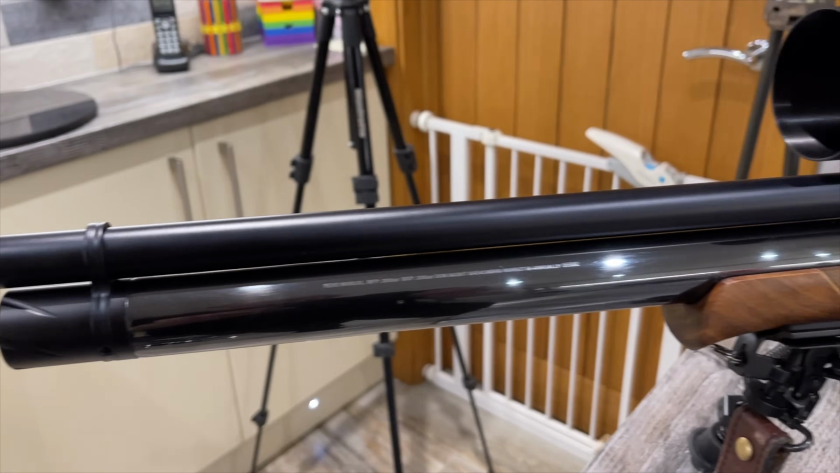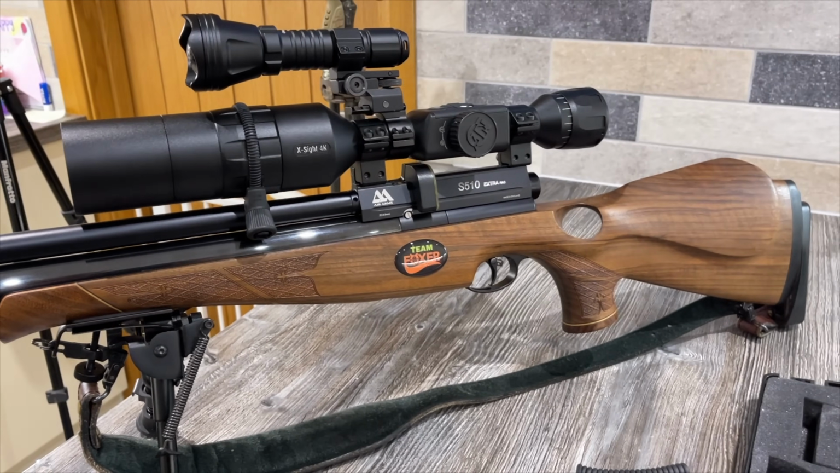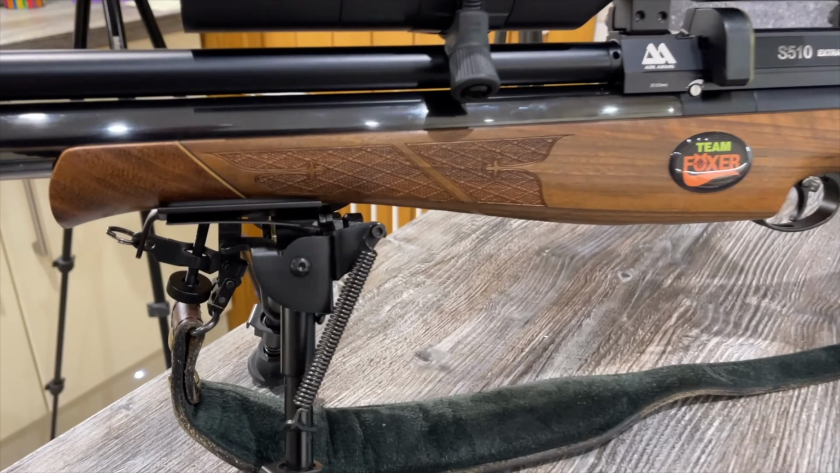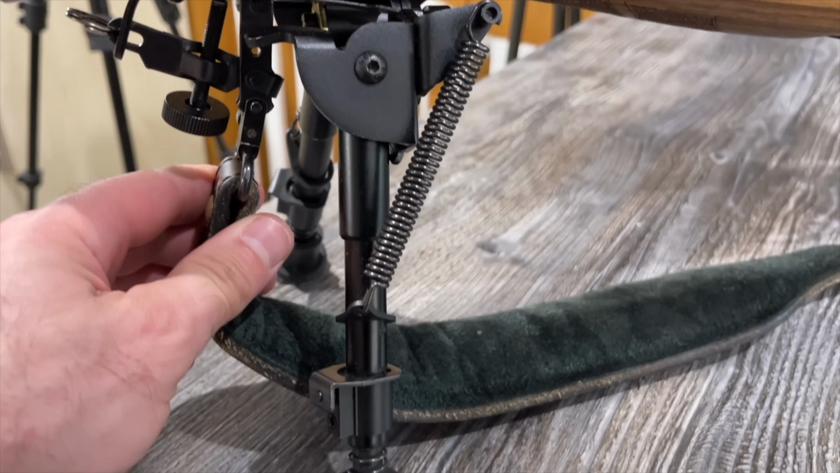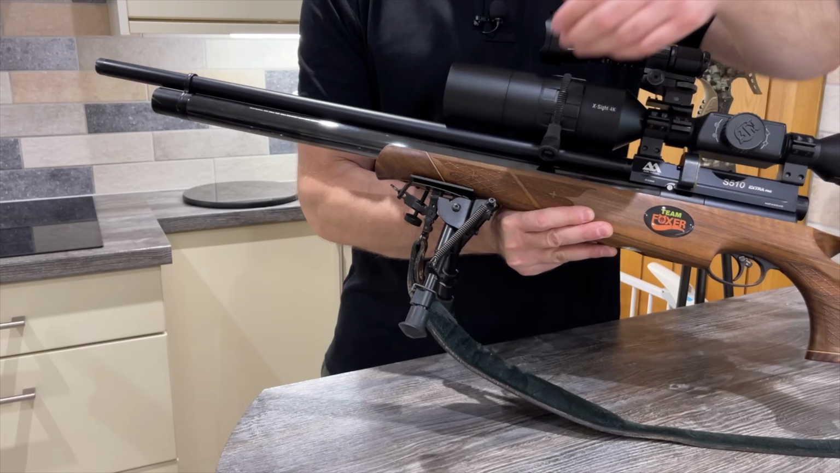I've more recently done away with the silencer because it's quite a long rifle anyway, and the shrouded barrel helps to keep the muzzle report down to a relatively sensible level. Of course, I've got a standard sling and a bipod here from the bipod factory.